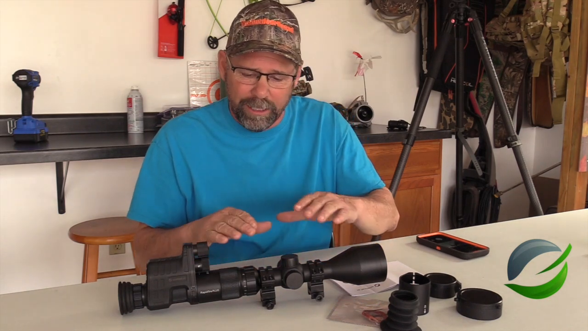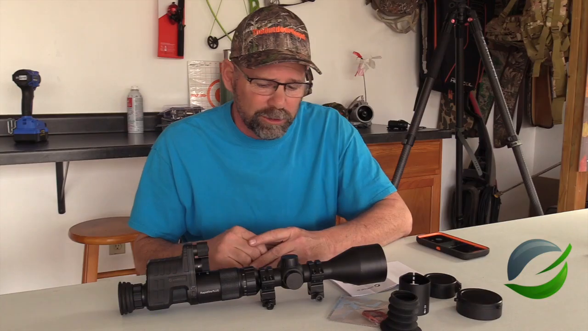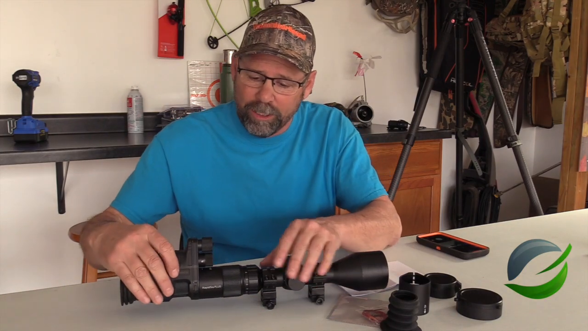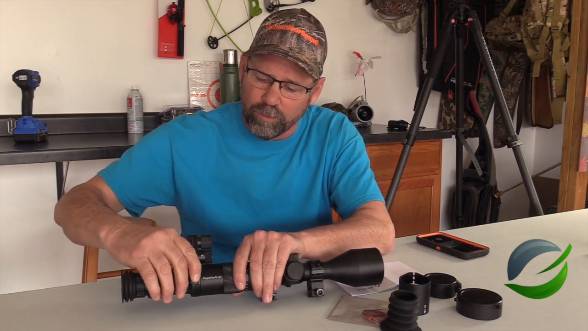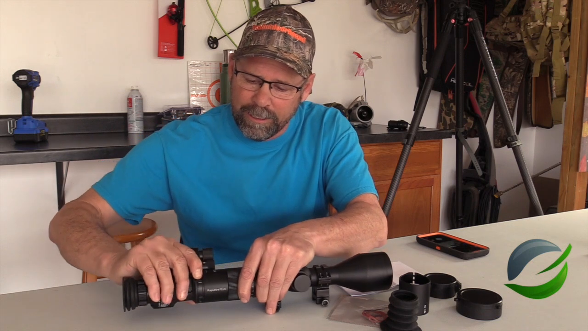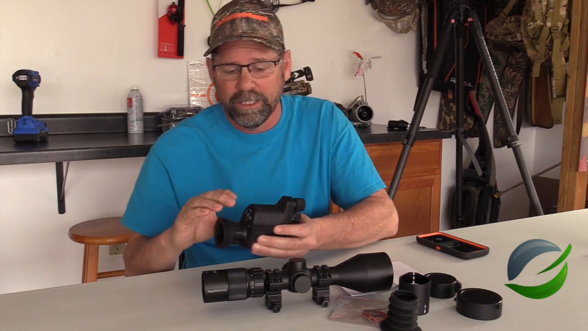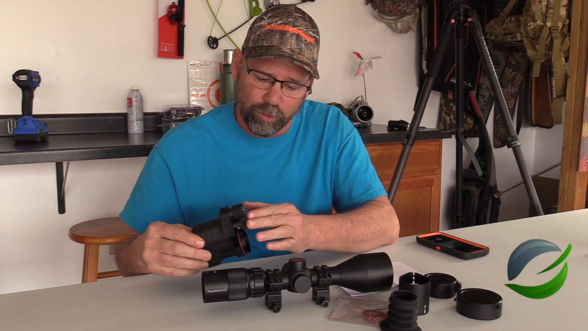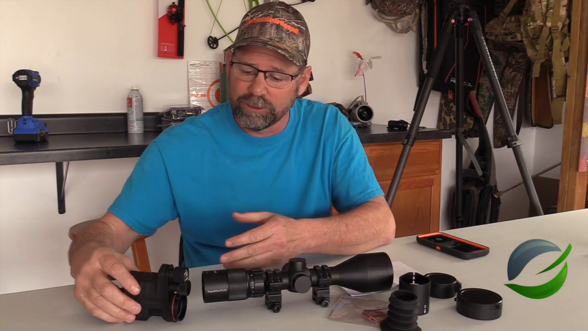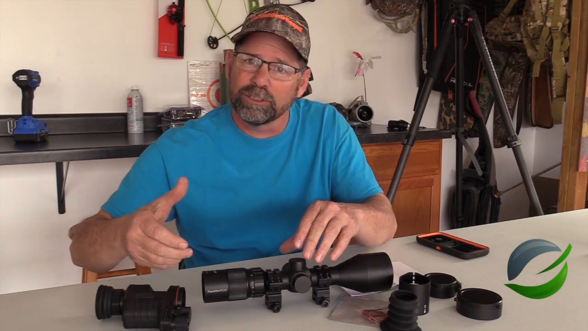So a little bit about it. Everything you need to mount it on a rifle was in the box. I won't go over that piece by piece. This is the extras. This part is the NV100. It detaches from the scope with the push of a button right there, and you have just a monocular. But this is your digital recorder. It records videos, got a control panel on the back, has an illuminator so you can see at night. This is where your battery goes. And it attaches to this scope that's got a machined aluminum eyepiece, so it just clicks right in, made to fit.